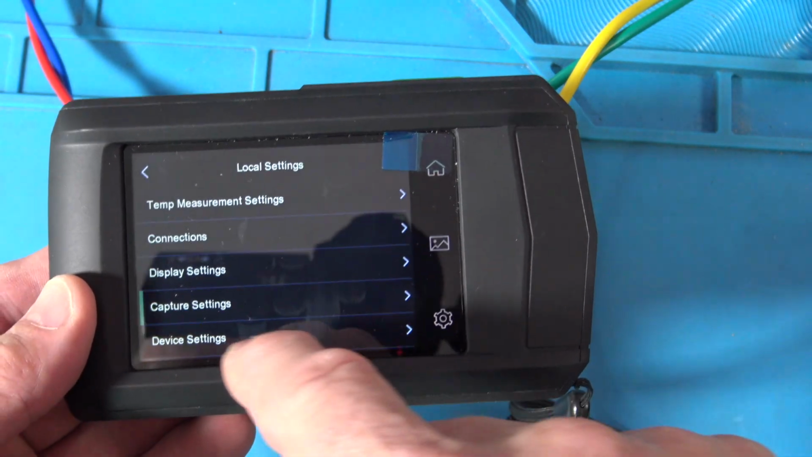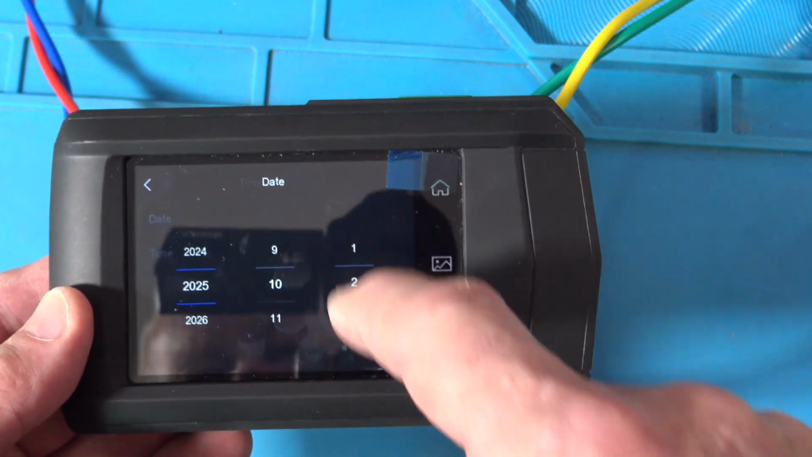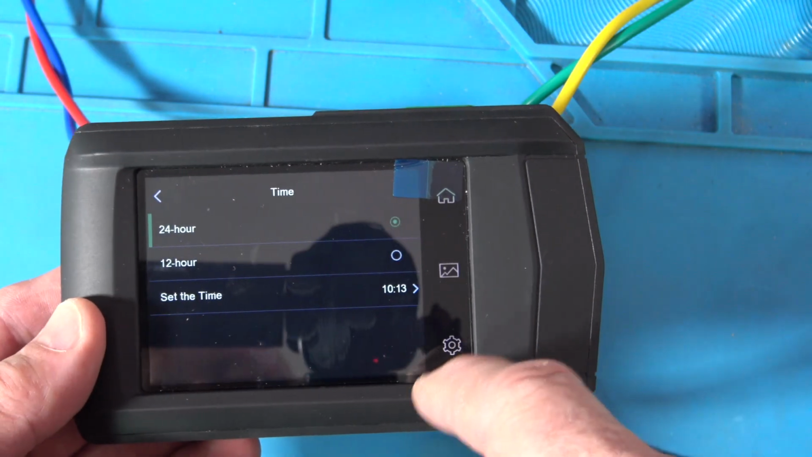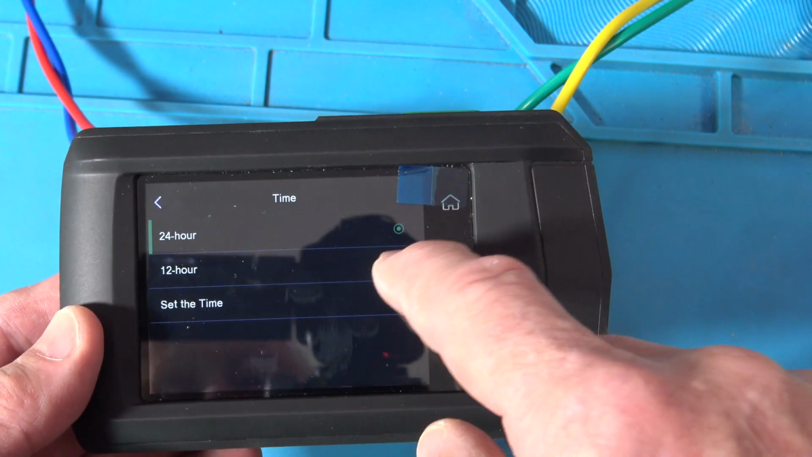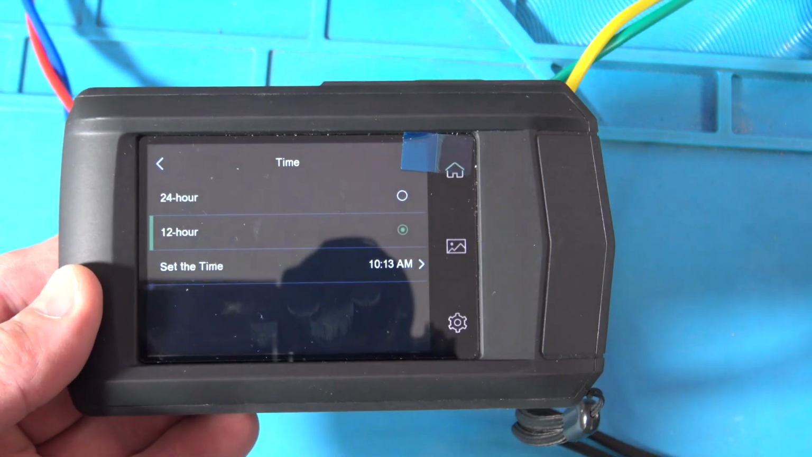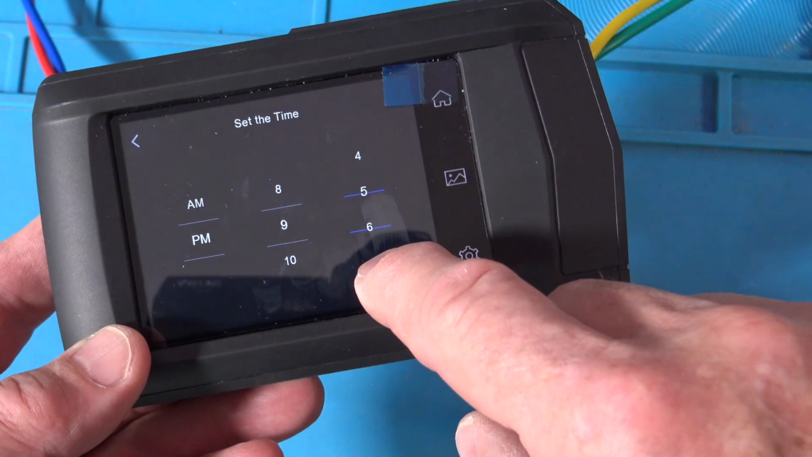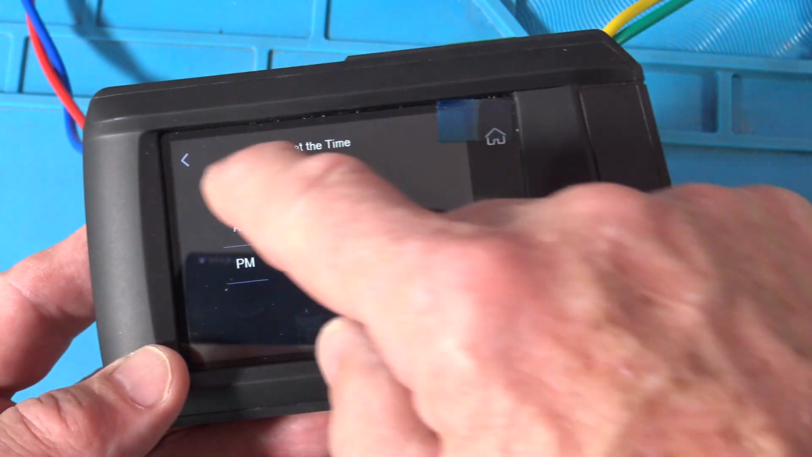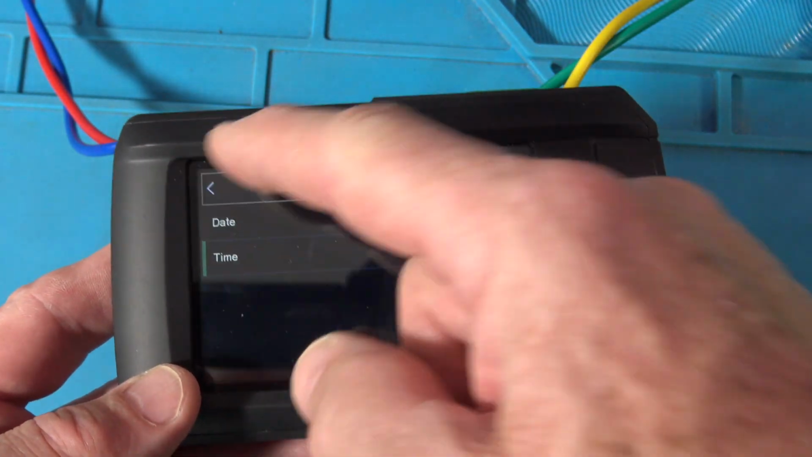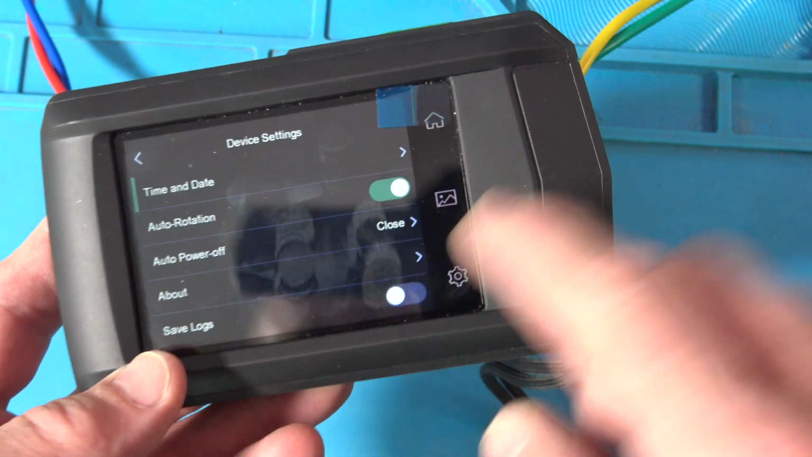So, device settings, time and date, okay, date. So, very easy. I mean, touchscreen makes this stuff way easy to set up, right? So right now it's 24 hour. I'm going to put on 12 hour. And that is not the correct time. It's late, I've been working. So PM 9 and 06. We'll set that. Okay, so now when I'm pulling my images off, I'll remember what time and I'll know all that stuff. Now save logs.